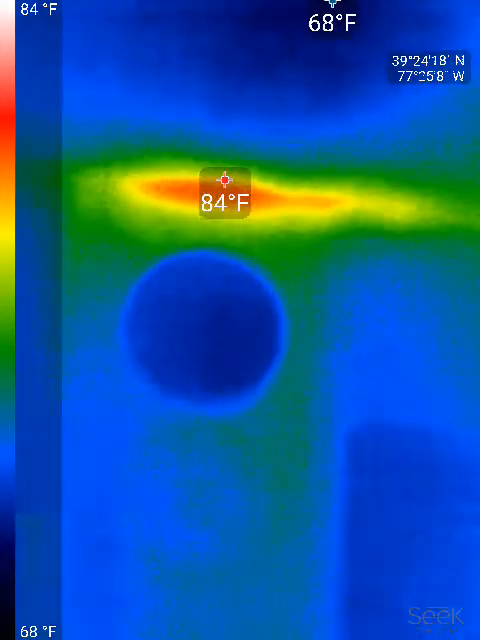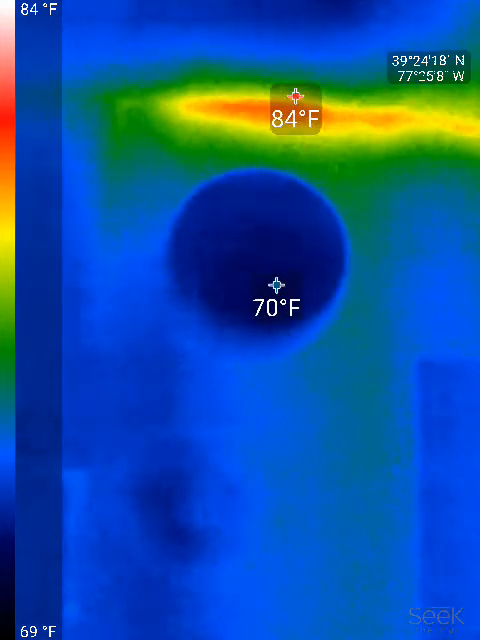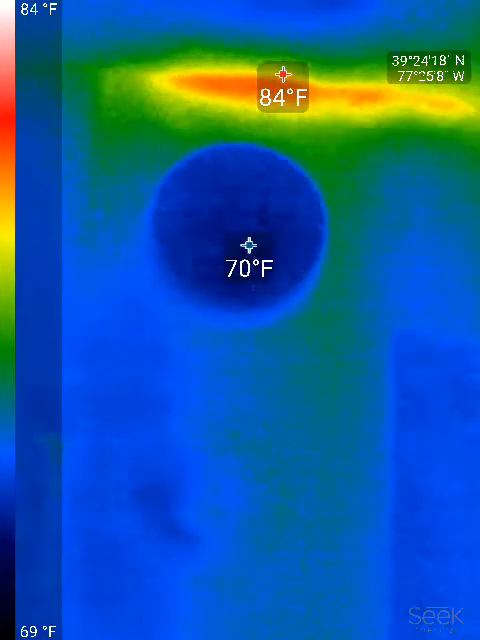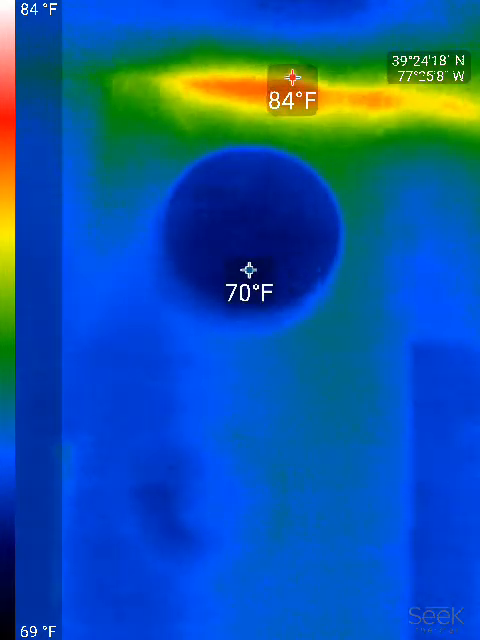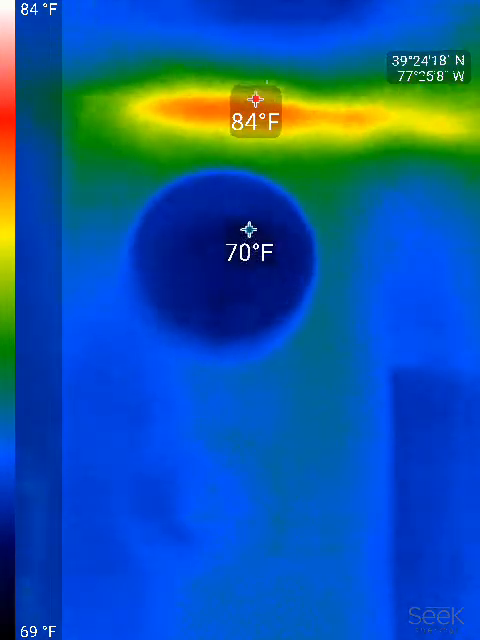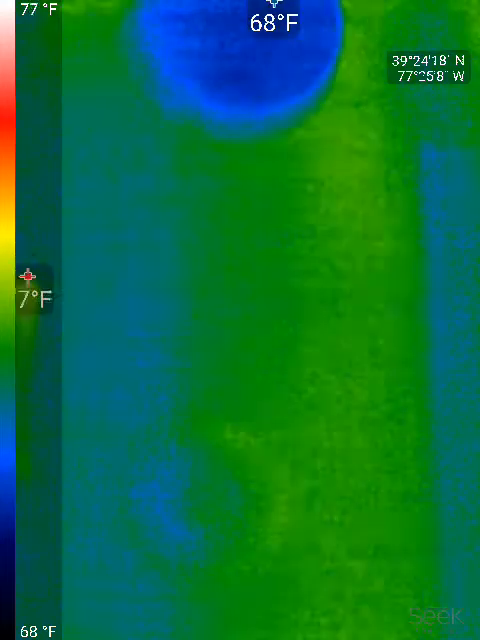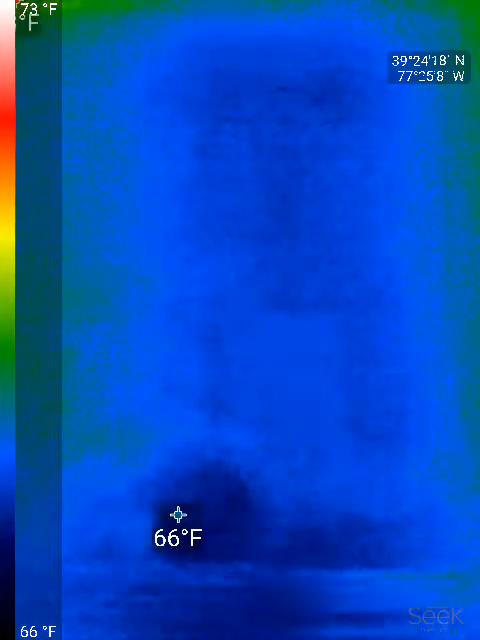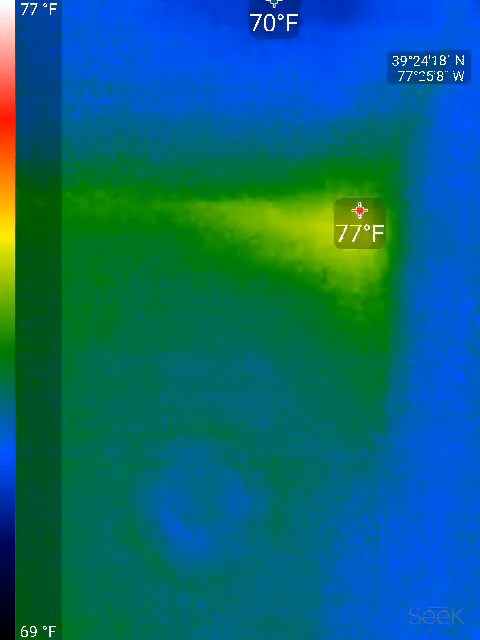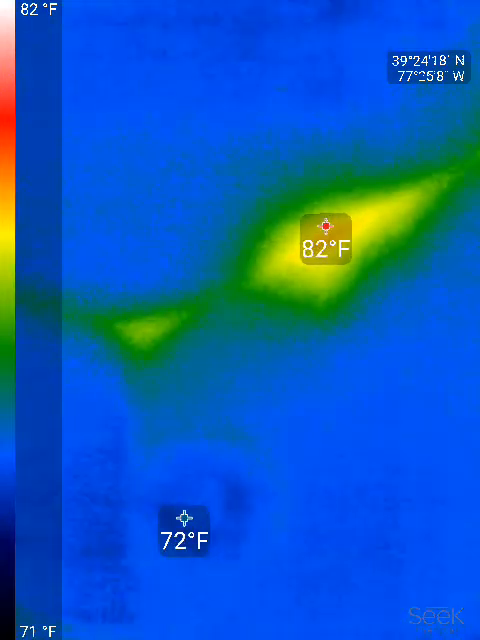Remember, on this one, on the other side of that is the attic access, which is really hot. There's probably not much insulation around the attic access. I've been up there, but I don't remember how they have the insulation blocked off. It's all blown in cellulose insulation. But you can see the temperature difference. A lot of times you'll see that when there's a wire run, or along the exterior edges where the insulation is blown away.